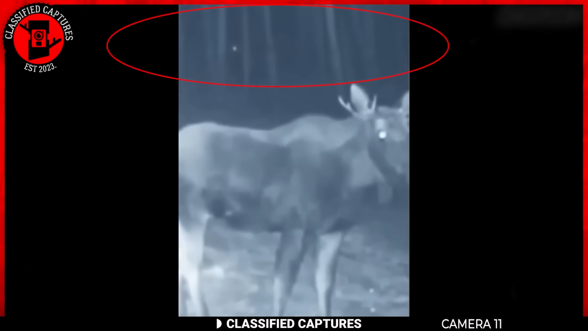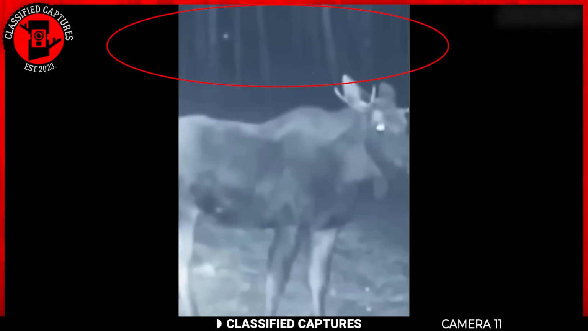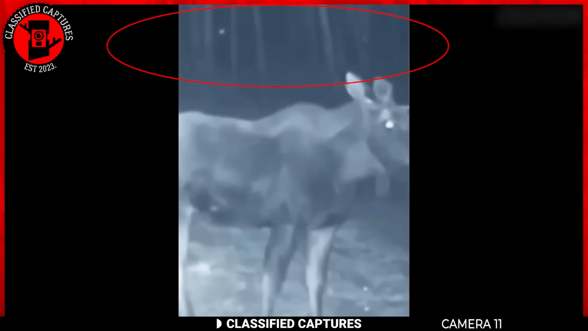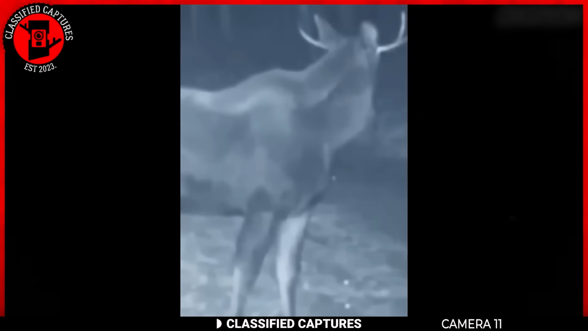In the background, however, there is a pair of mysterious glowing eyes emerging from the shadows, fixated on the unsuspecting creature. The question that lingers in the air is, what lurks behind those luminescent orbs? The wilderness is known for its diverse inhabitants, from ordinary predators to creatures that dwell in the realms of folklore and myth. We can't help but wonder, is this a common predator like a wolf or cougar, or does it hint at the presence of something more mysterious? What do you think?